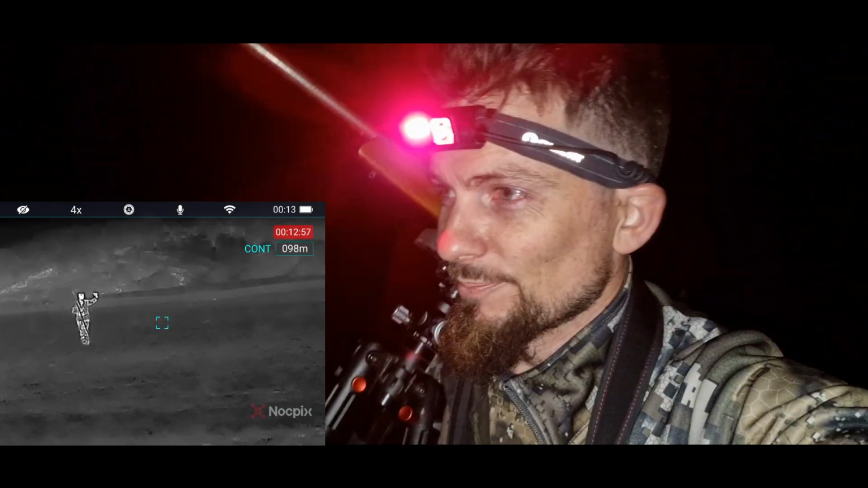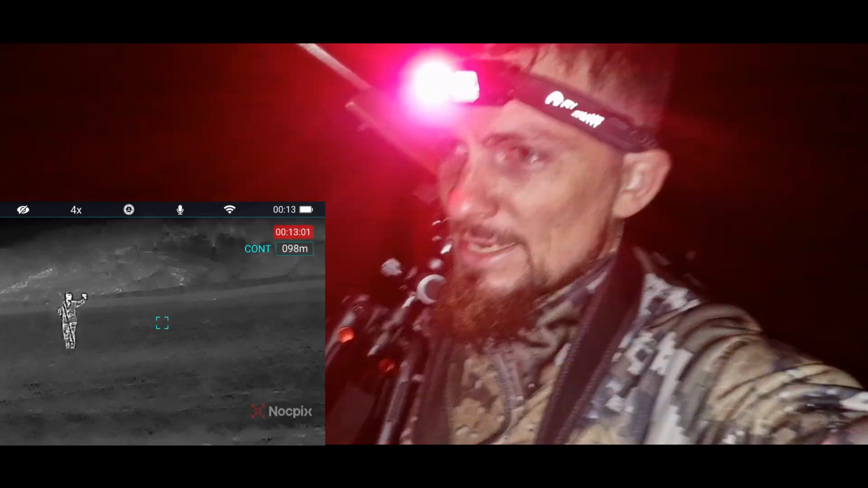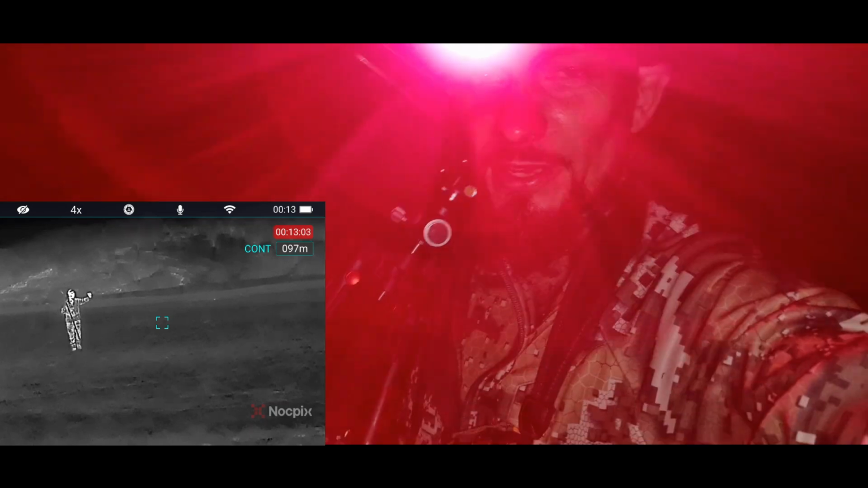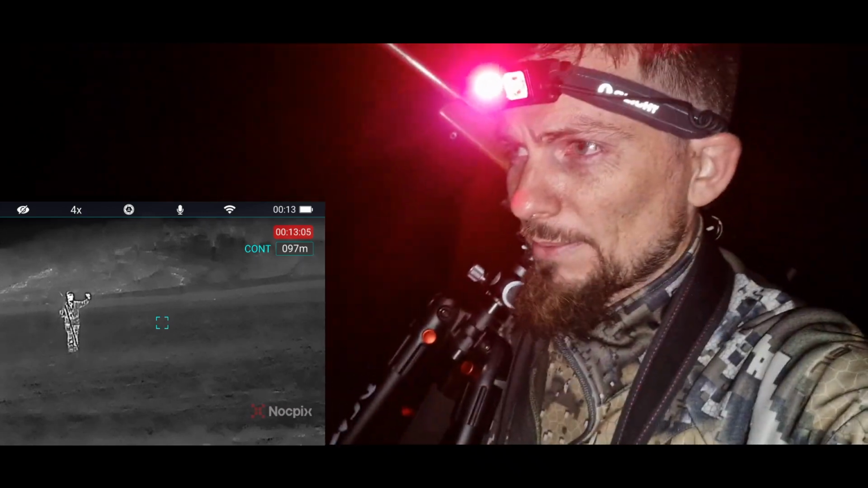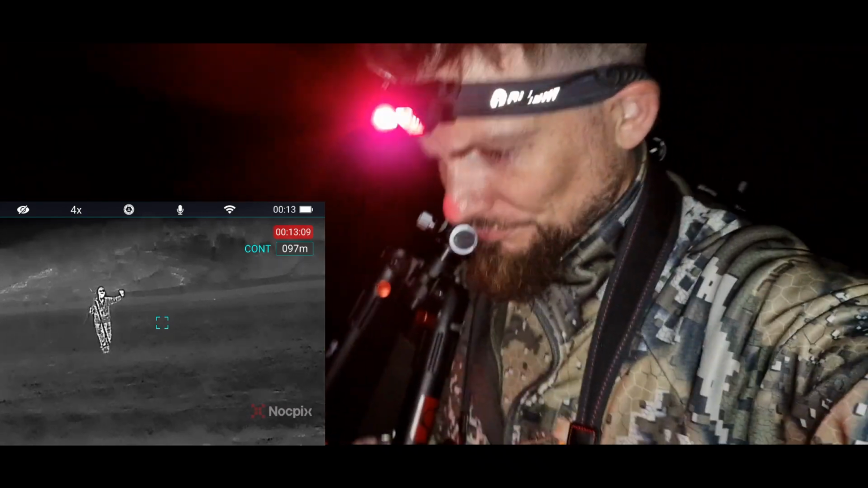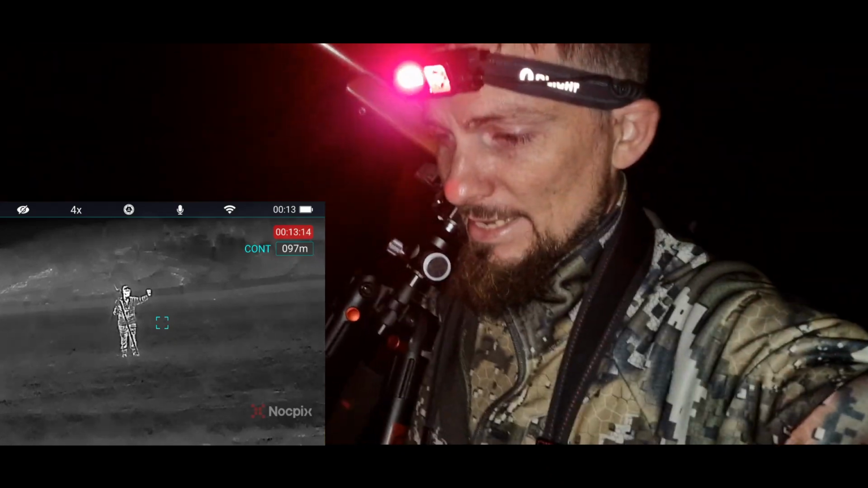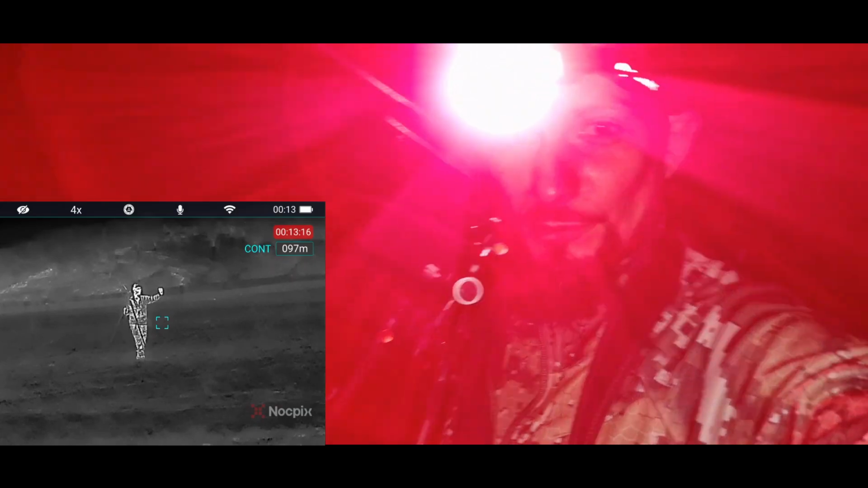Just had my second missed opportunity on a fox. I just put the Lumi on the roof of the ute and I could see something which I thought was a rabbit, and the Lumi was picking up at just over 100 meters away. But as I got closer, I realised it wasn't a rabbit. It was in fact a fox that was bedded down.